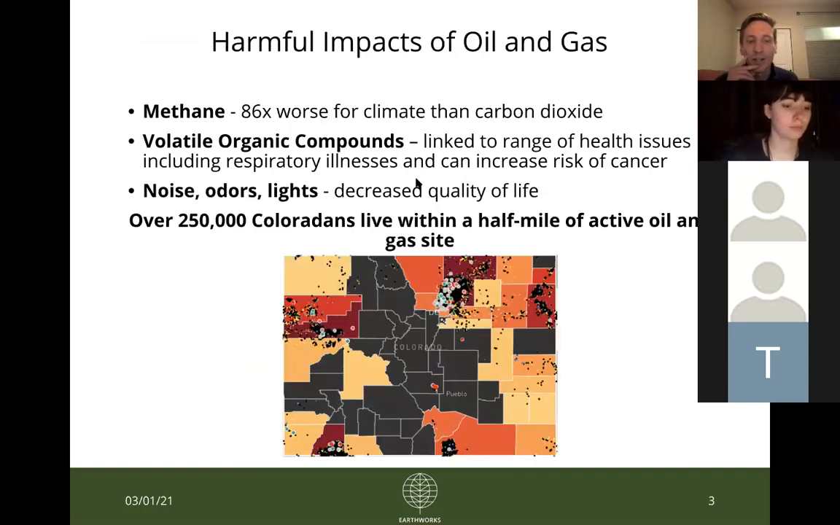And then just really quick, one last slide on background, which again, it sounds like many of you have been working in this field or involved in this field for quite a while. So this may all just be repeat for you, but why we're concerned about things like methane and volatile organic compounds. For methane in particular, its potential as a greenhouse gas. I mean, a much more potent greenhouse gas than carbon dioxide is. Which obviously is not just the environmental concerns around that, but also the health impacts both in the short term and long term from climate change in the state of Colorado and nationally and internationally.